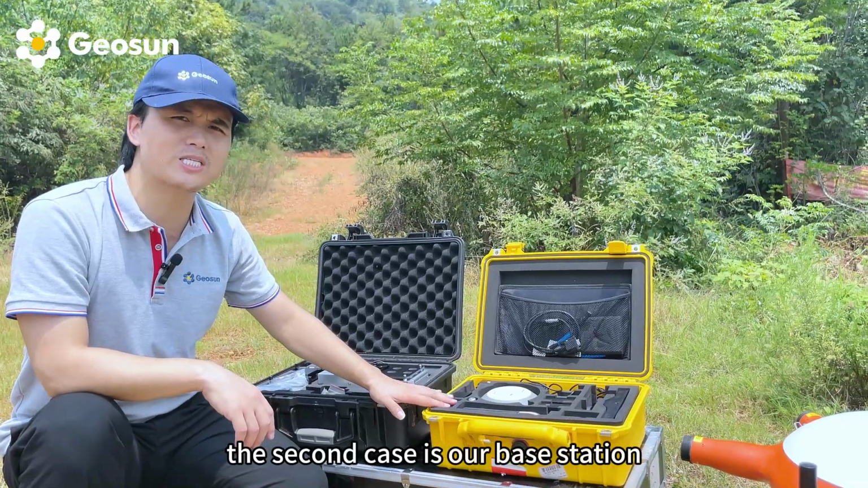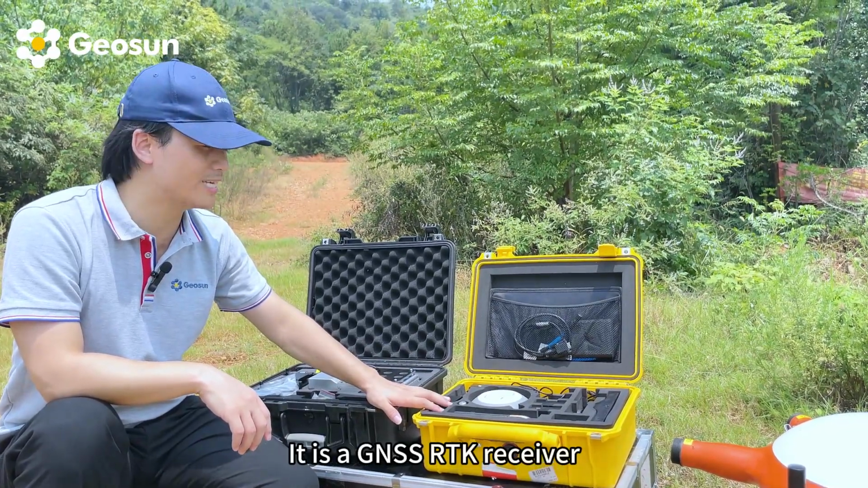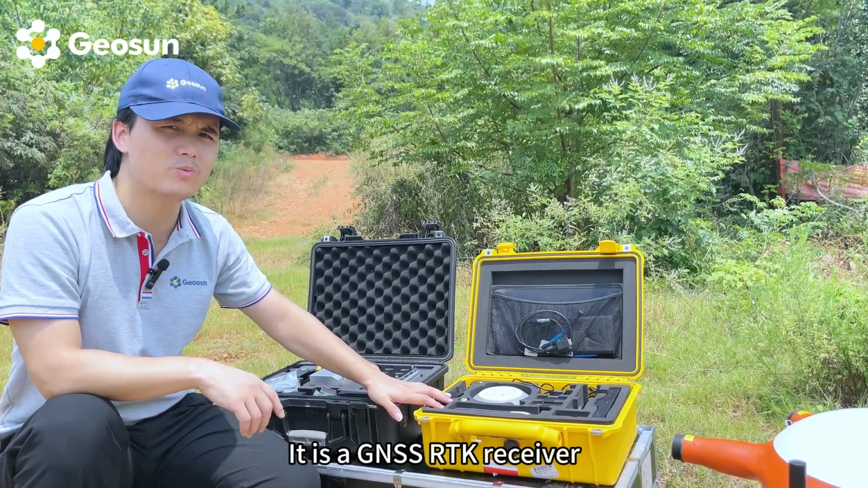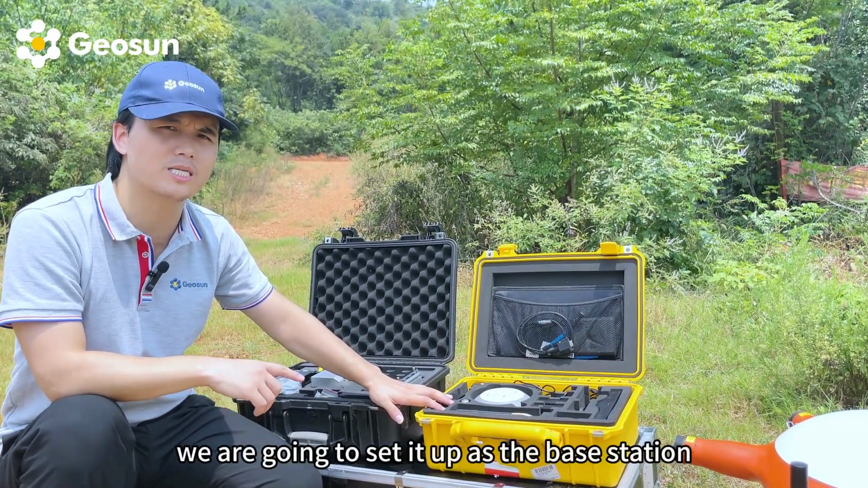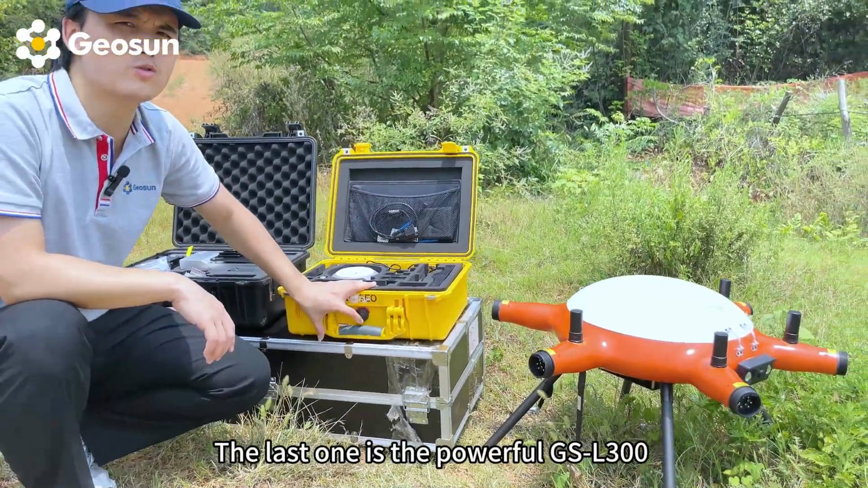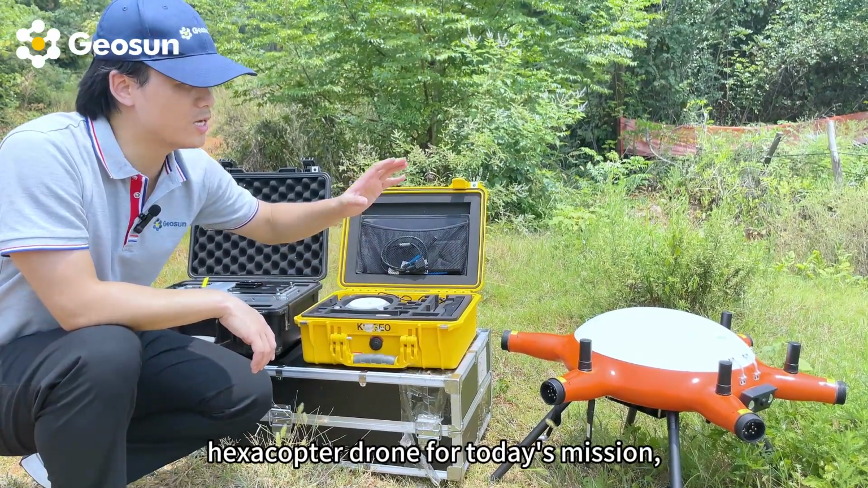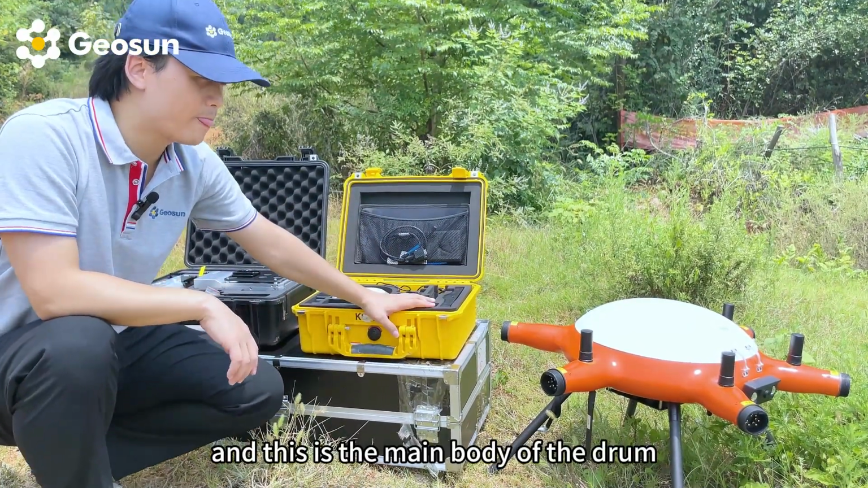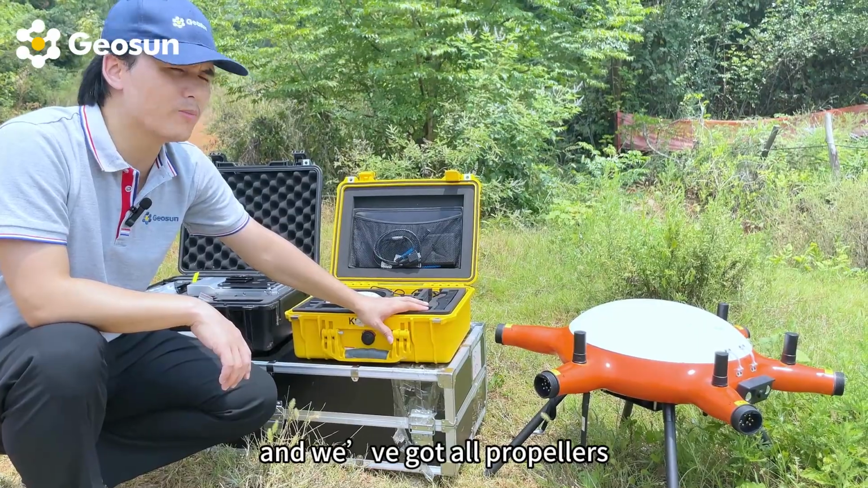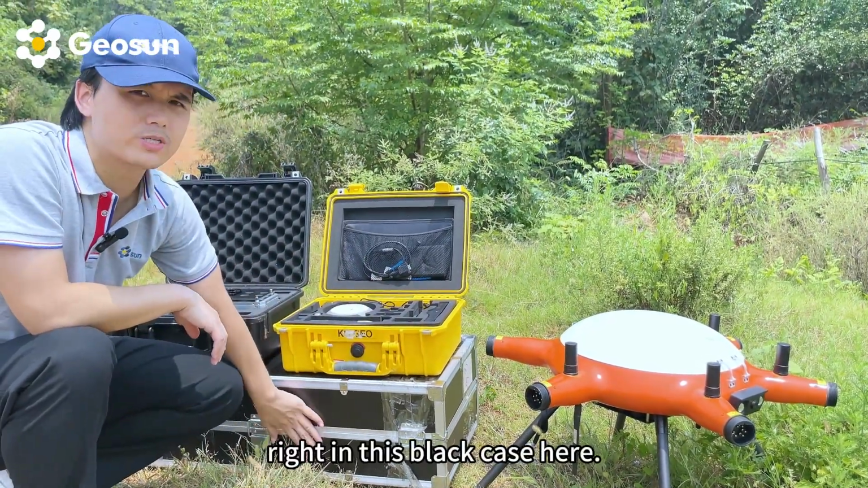The second case is our base station. It is a GNSS RTK receiver. We are going to set it up as the base station. The last one is the powerful GS-L300 hexacopter drone for today's mission. And this is the main body of the drone. And we've got all the propellers right in this black case here.